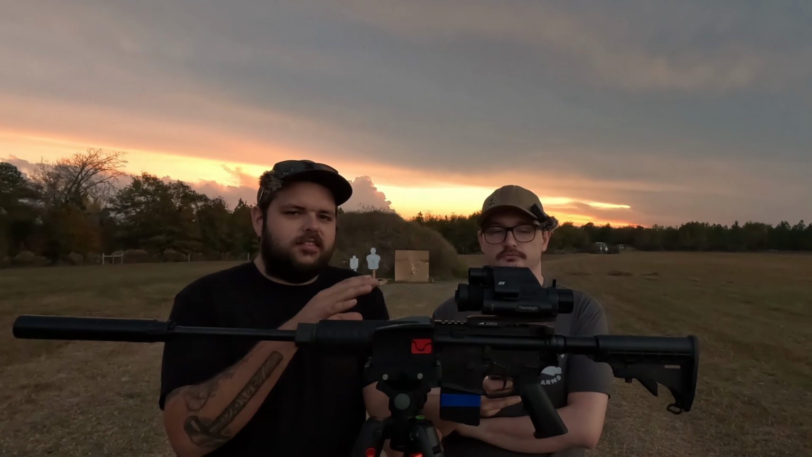Here is the 635R. I'll turn the rangefinder on so you can see that. This is 50 yards. We went down there and heated up these silhouettes a little bit just so you could see a little bit better. This is on black hot. I will switch over to red hot. You can still see a little bit of that heat signature.